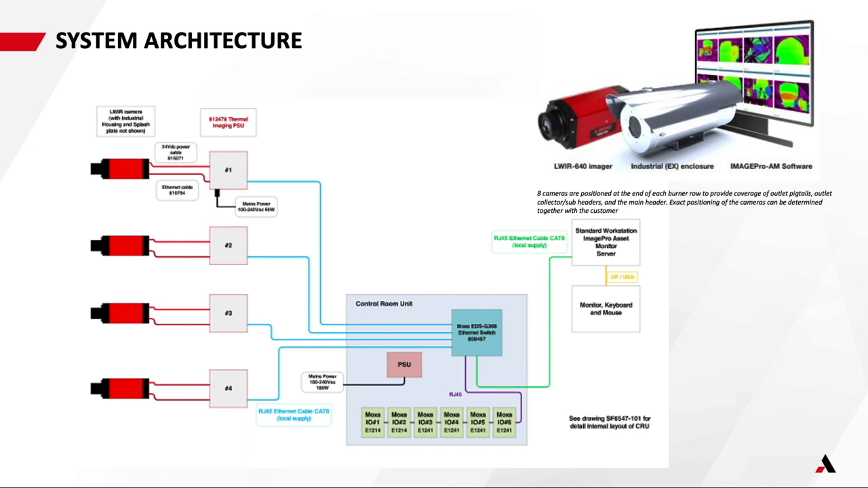You can use the communications on the camera, so you would have that wired via Ethernet from the camera to the junction box to the control room unit, and then you can have a fiber optic connection from the control room unit to the server, and then the software does the advanced data collection and monitoring.